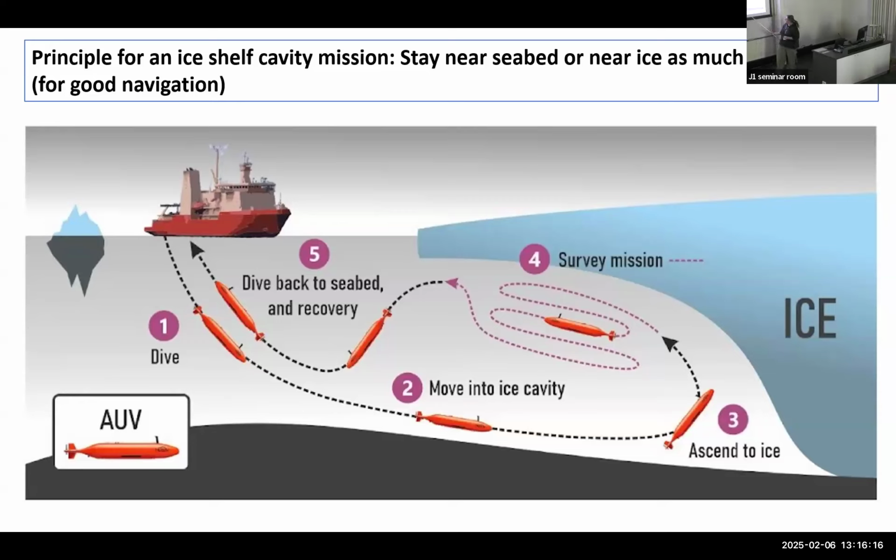And then after it has gone into the cavity, it goes up to the ice and does service near the ice. And when it's near the ice, that too is a quite safe place to be, as long as you know a bit about the ice, that it's a solid ice. Sea ice, for example, is moving, so that's not so good. But the ice shelves are quite safe, actually. The only thing is that when you have something going wrong, it goes really wrong. But in principle, they are safe spots to be,